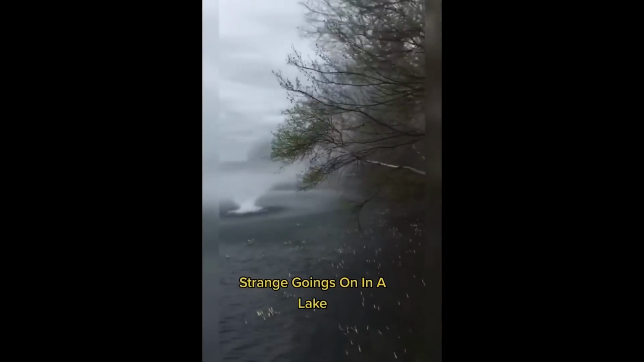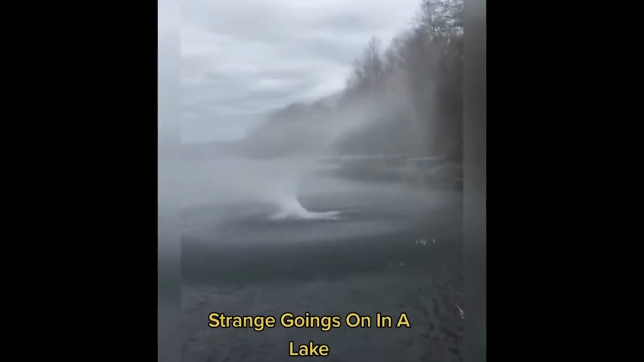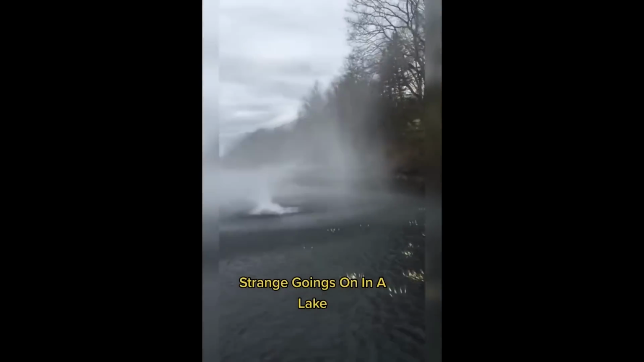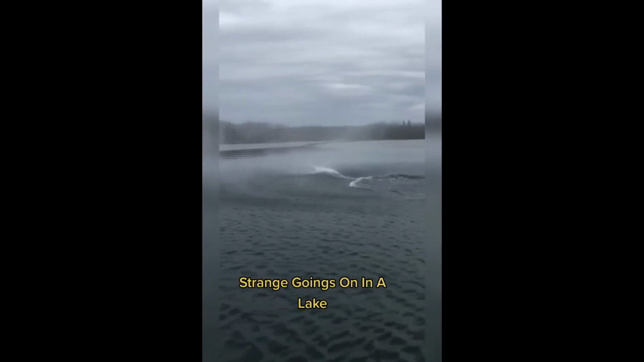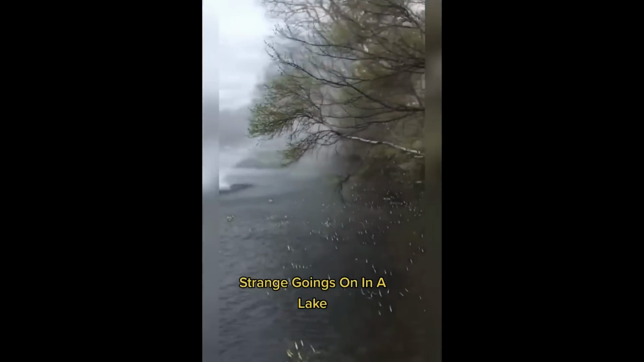This tornado resembles the typical land tornado, but instead of swirling air, it's composed of rapidly spinning water droplets. The way it impacts the water's surface is both fascinating and quite unusual. Moreover, this water tornado is moving at a fairly high speed. It almost appears as if there's an unknown creature beneath the water, using its power to create this phenomenon.